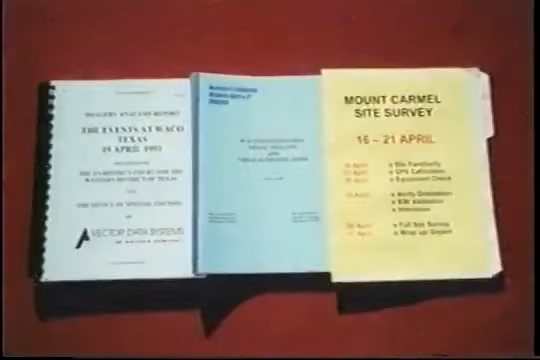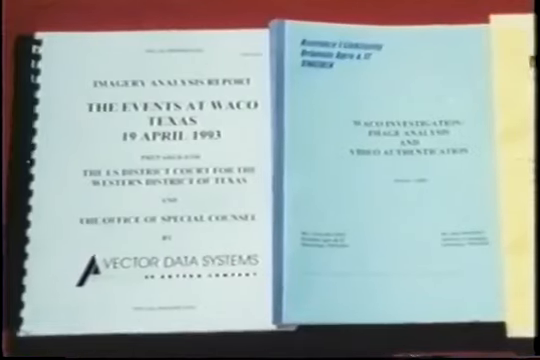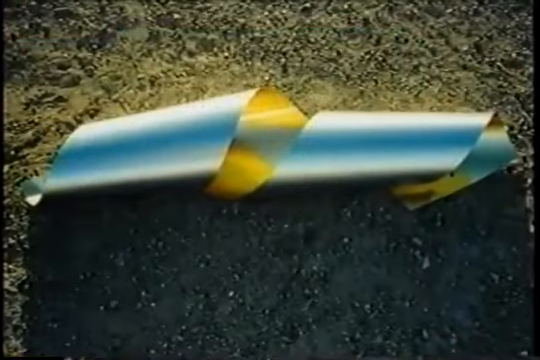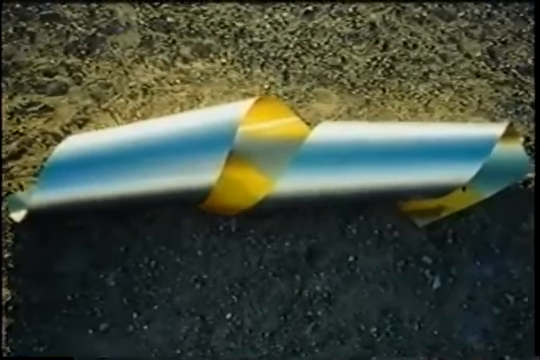The FLIR project photo analyst searched in vain for such objects in the aerial photography from April 19th. In addition, FLIR researchers reviewed documentation prepared by the Office of Special Counsel for photographic evidence and consulted notes from a discussion about construction at Mount Carmel prior to April 19th. No evidence was found of any large, smooth object that could have produced the flash signatures seen on the FLIR video.